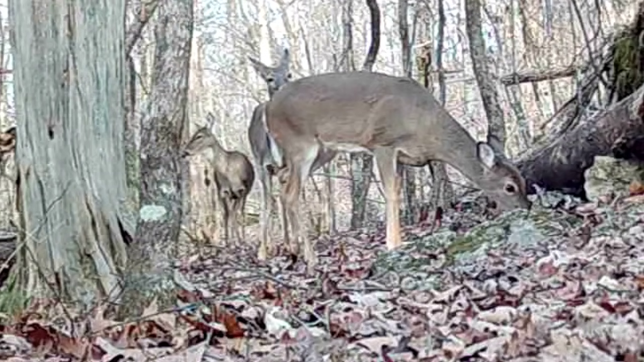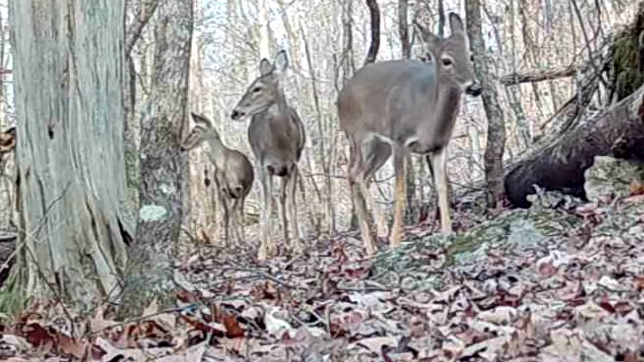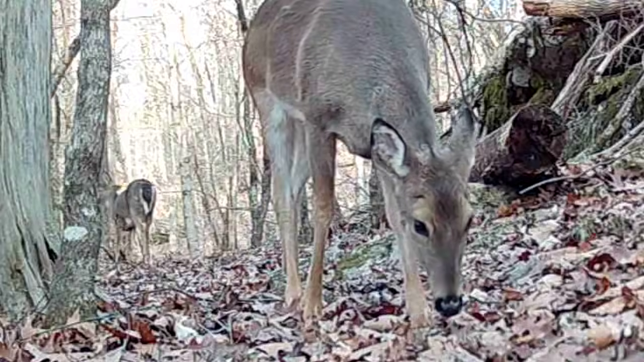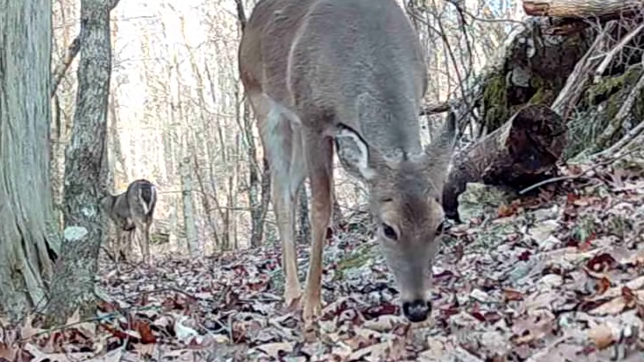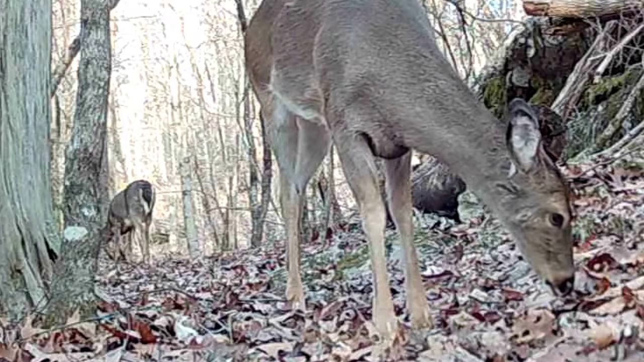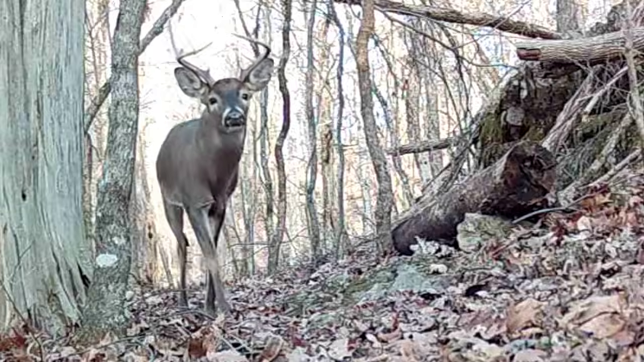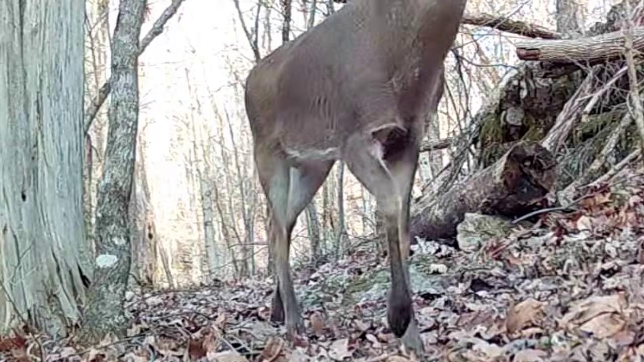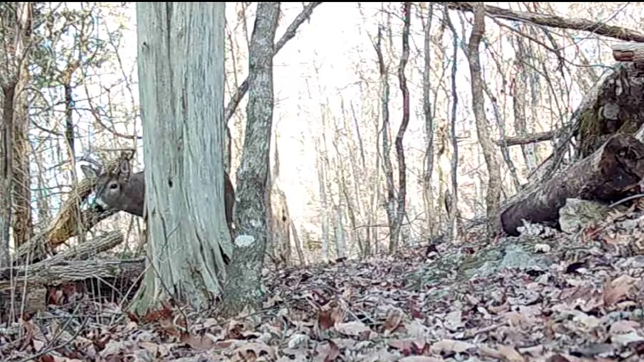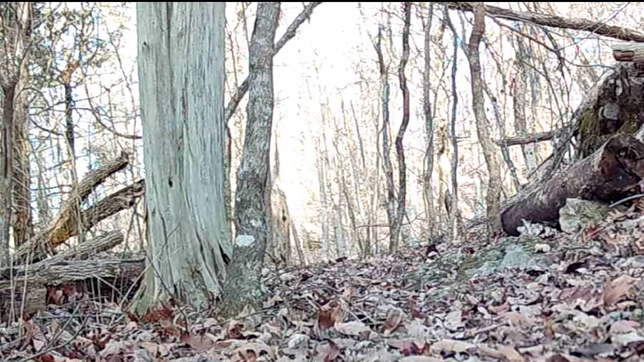Now up here on the ridge, the little deer herd, they're just moseying around. The bucks are still chasing them, but not like they was. They're just trying to survive this cold weather. And you can see the old big bucks here. They're still following them around. They're going to make sure that none of these does go unattended. And they're just still following them. But that's nature. It's that time of year.